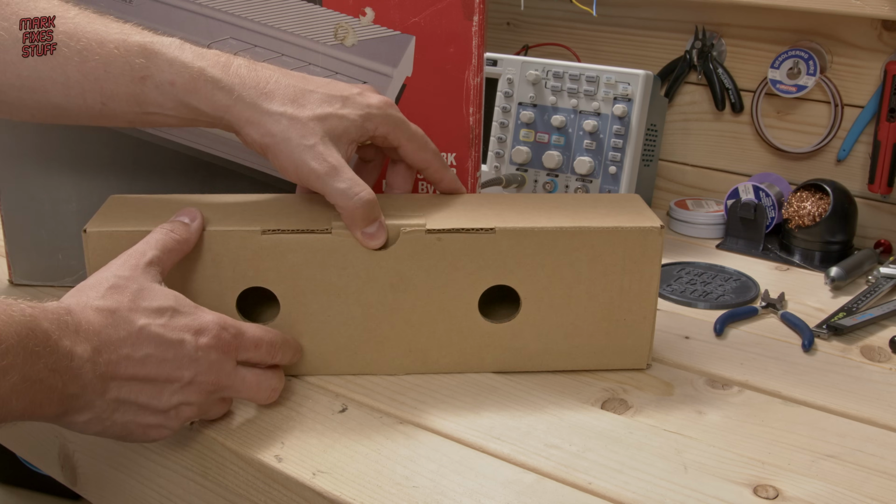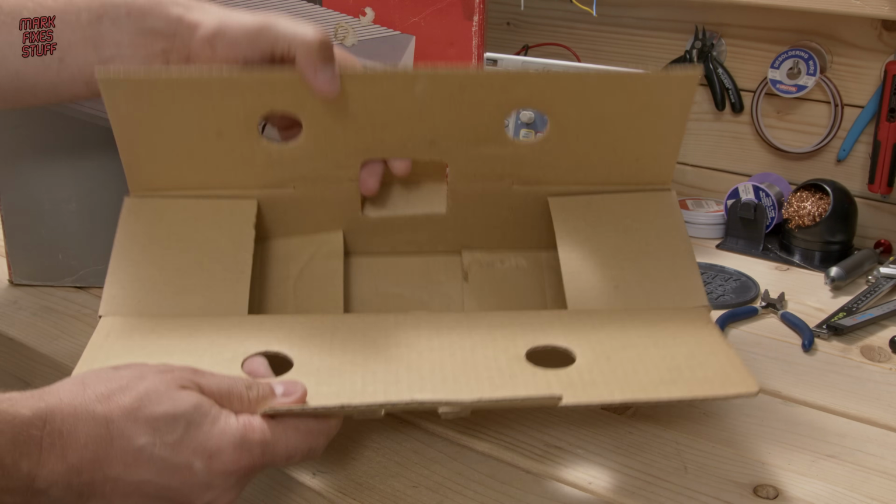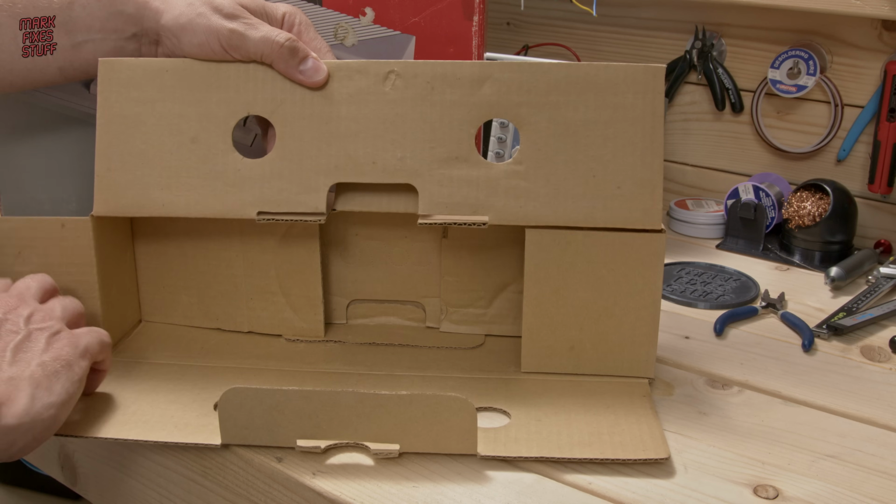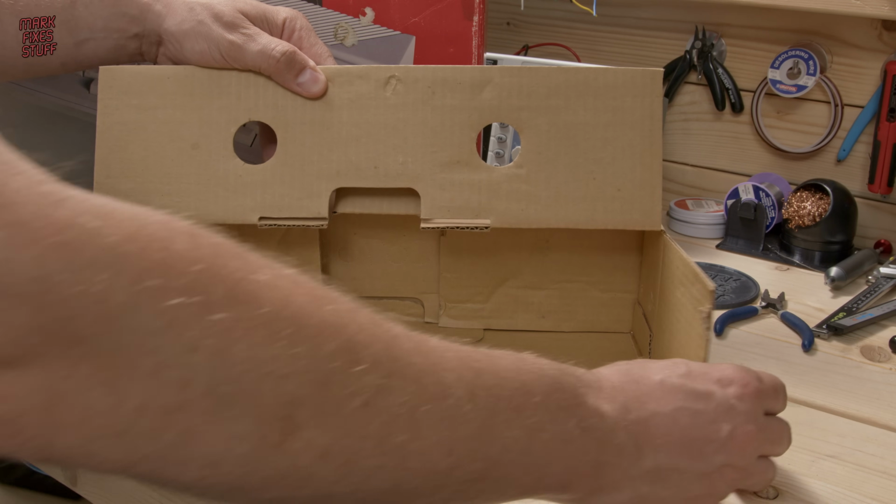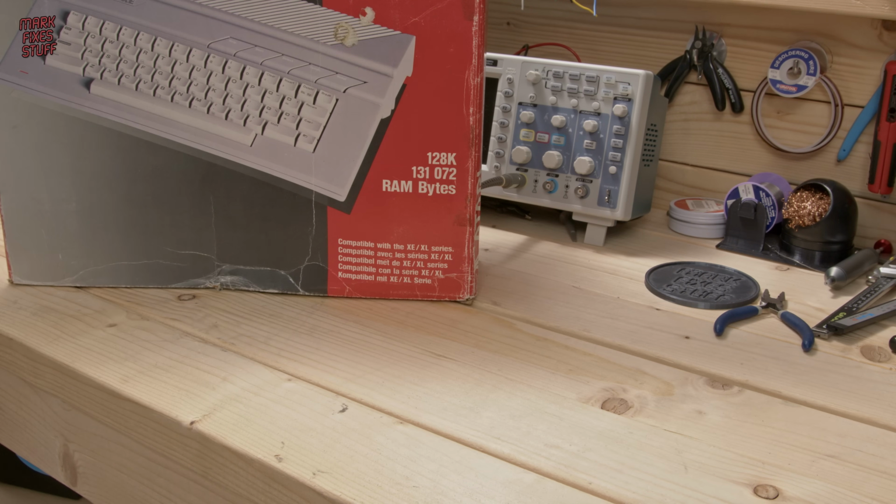And a shake of the accessory box reveals that inside there's absolutely bugger all. But any collector will tell you that the accessory box is harder to come by than the contents themselves, so I'm taking that as a win.